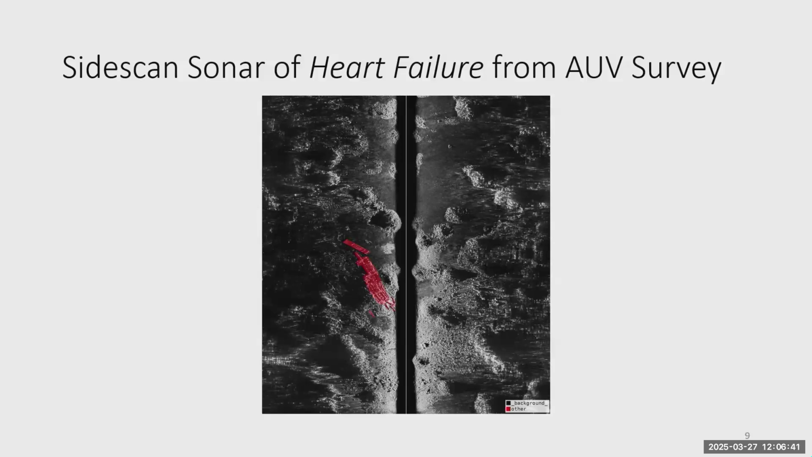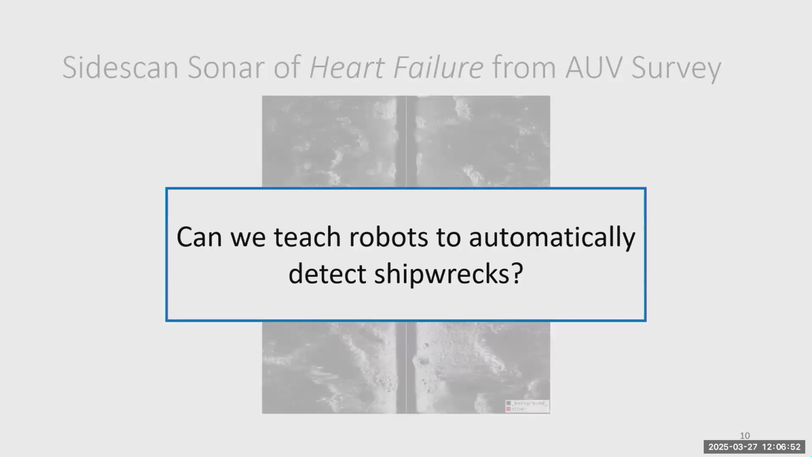It's pretty widely dispersed. So the question we wanted to ask here is, instead of relying on experts to manually sift through all of the sonar data that we collect with our robots, can we actually teach the robots to automatically detect shipwrecks themselves? Could we send a robot out into the field, have it collect data, come back, and tell us what it found?